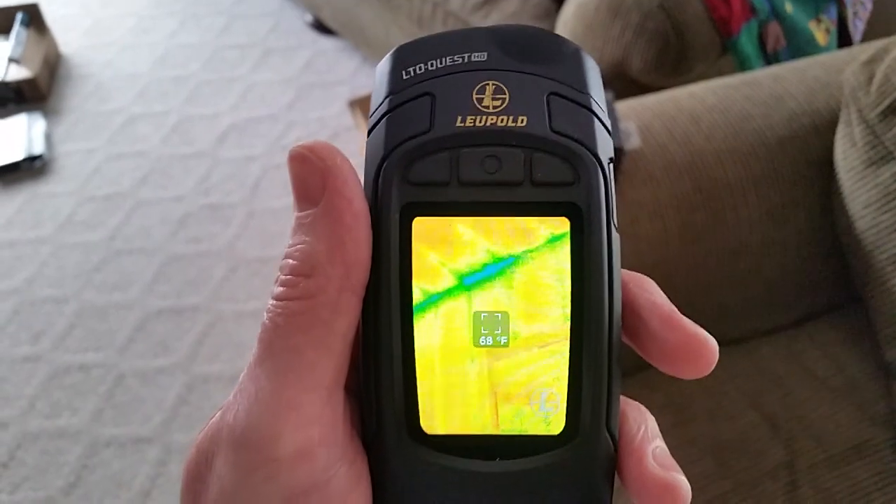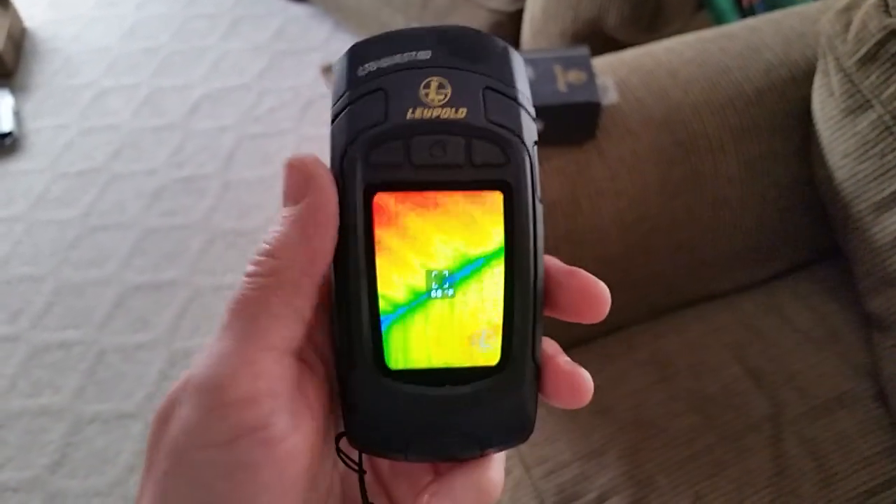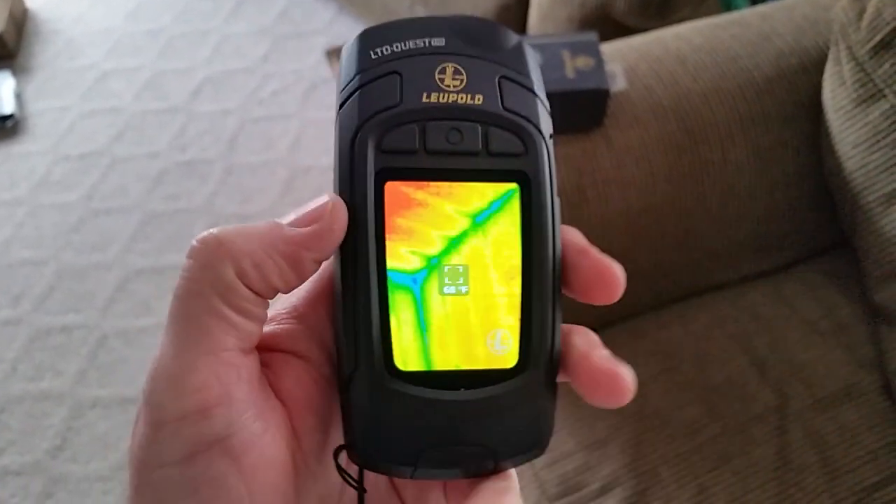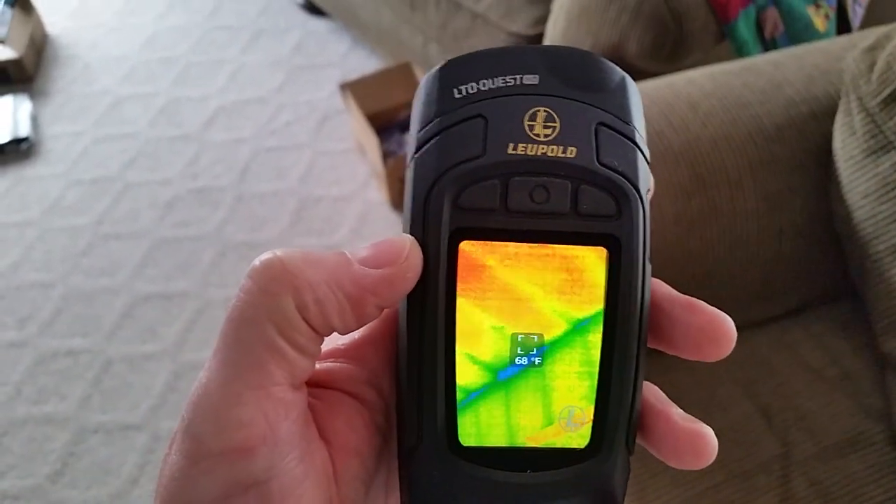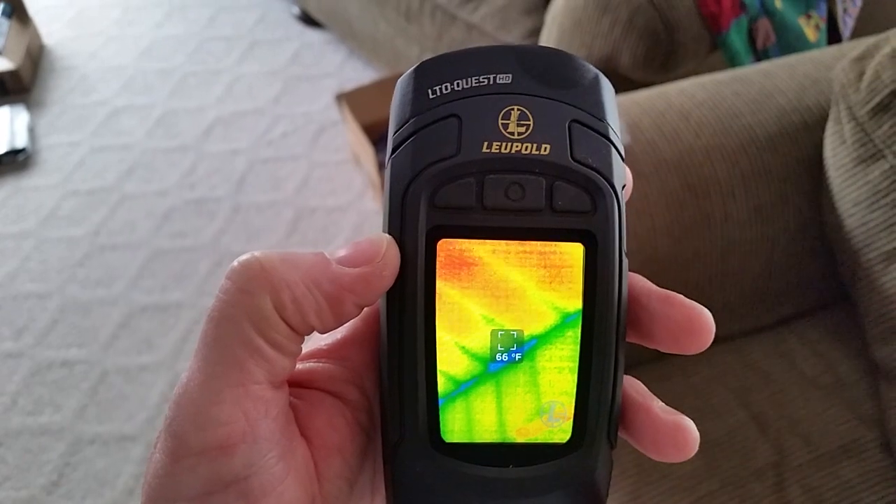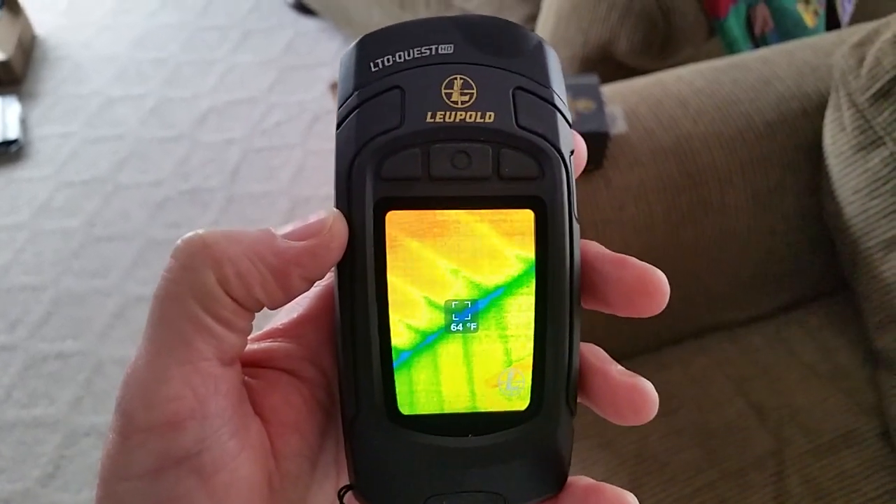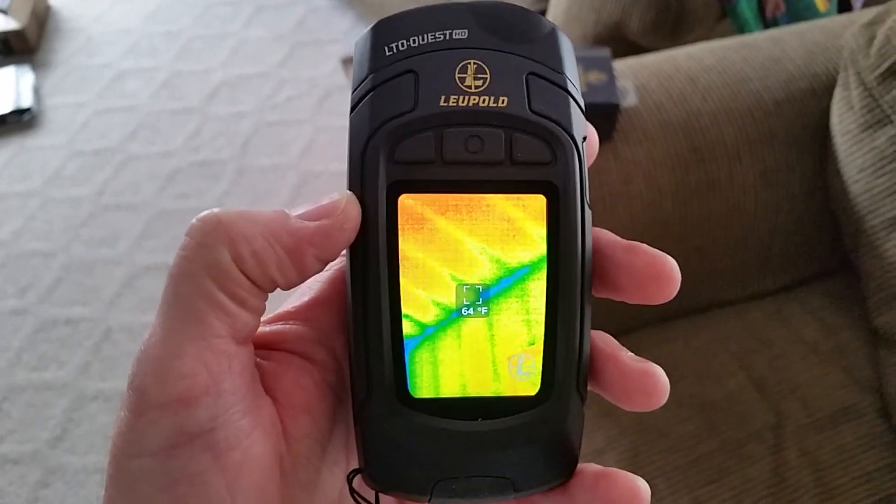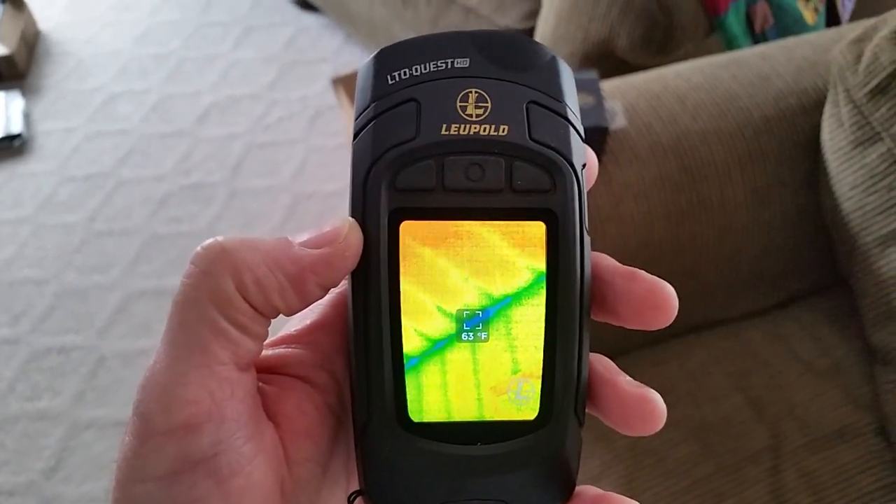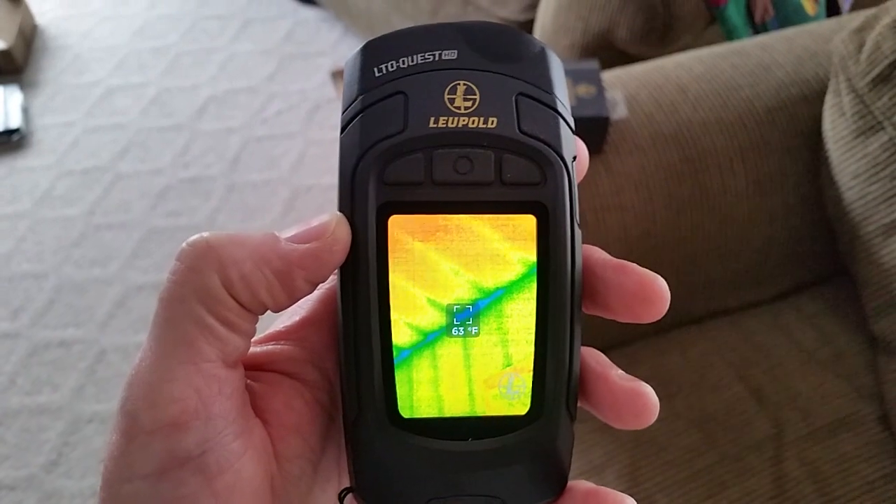Intruders, prowlers, snipers. Nobody's going to hide from this beast. 750-yard range. It says it'll detect heat signature out to that range. Good grief, can you imagine? Somebody's out there jacking around that's not supposed to be. You get out there in the dark, there's no need in grabbing a flashlight. Grab a hold of this bad boy, and they're not going to hide from this. You're going to be able to pick them out real fast.